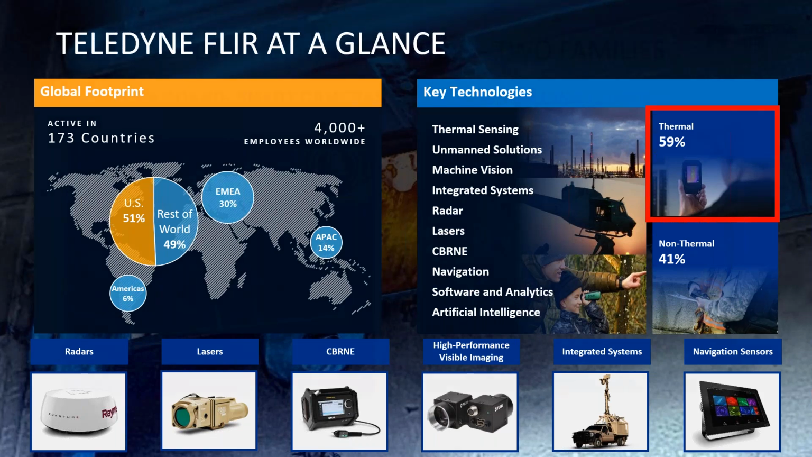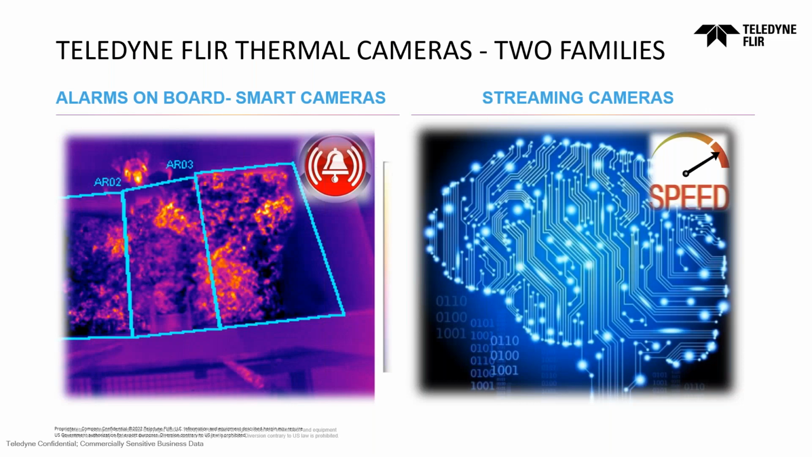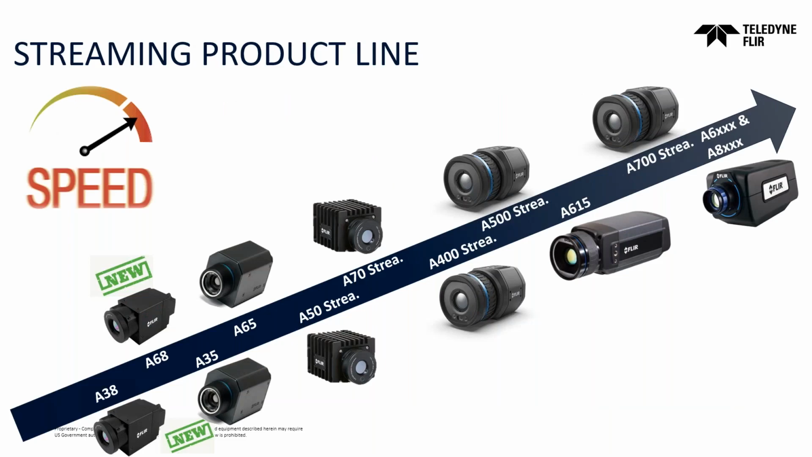So for the automation online applications, we offer two families of thermal cameras. Smart cameras with alarms on board and streaming cameras. The streaming cameras are all GenICam GigE Vision for an easy integration on third-party software. We offer a huge selection of cameras based on different KPIs to fit as best as possible the applications of our customers.